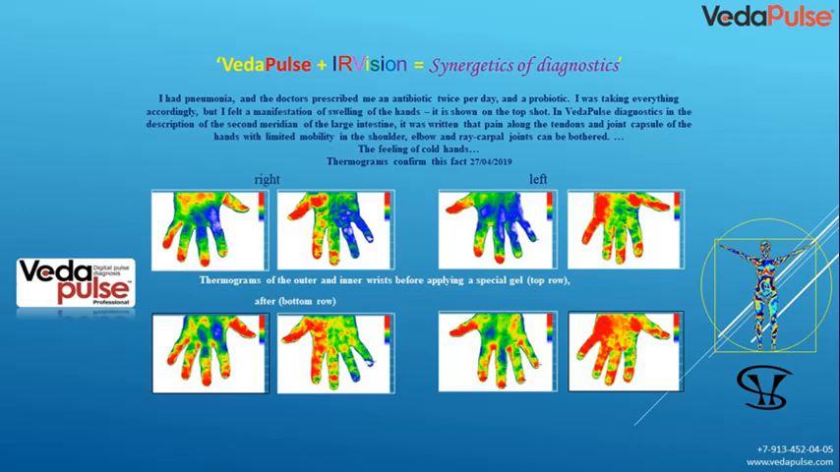Here is the example on my hand when I had pneumonia, and the doctors prescribed me an antibiotic twice per day, and a probiotic. I was taking everything accordingly, but I felt a manifestation of swelling of the hands. It is shown on the top shot.